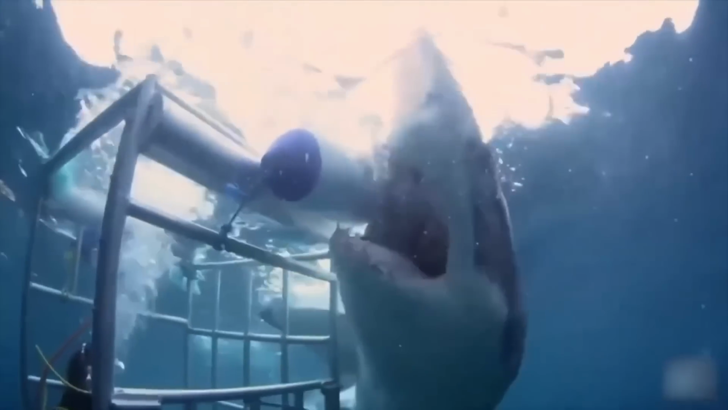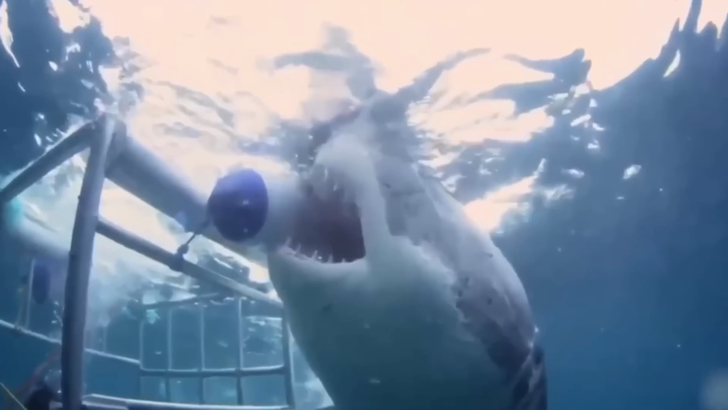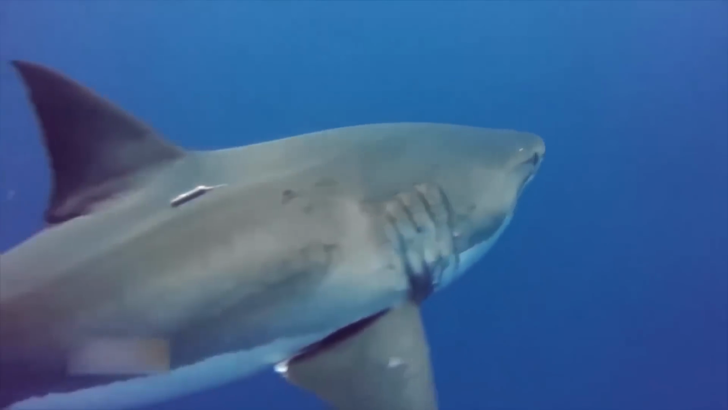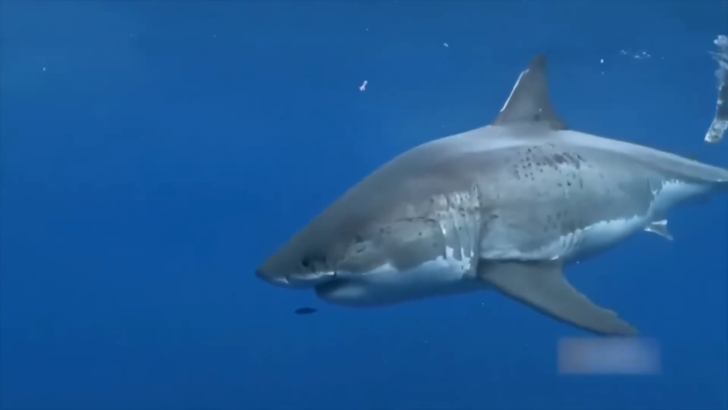And let's not forget about their famous razor-sharp teeth. One bite from these guys can be deadly. So the next time you're swimming in the ocean, remember to keep your eyes peeled for the great white shark, the ultimate predator of the sea.